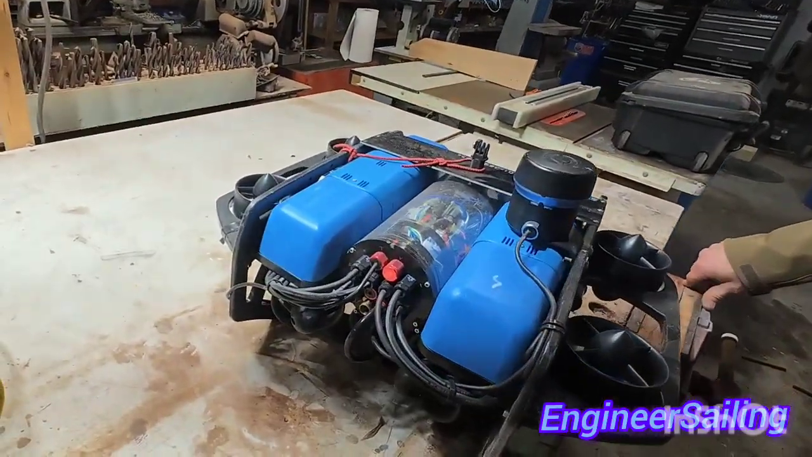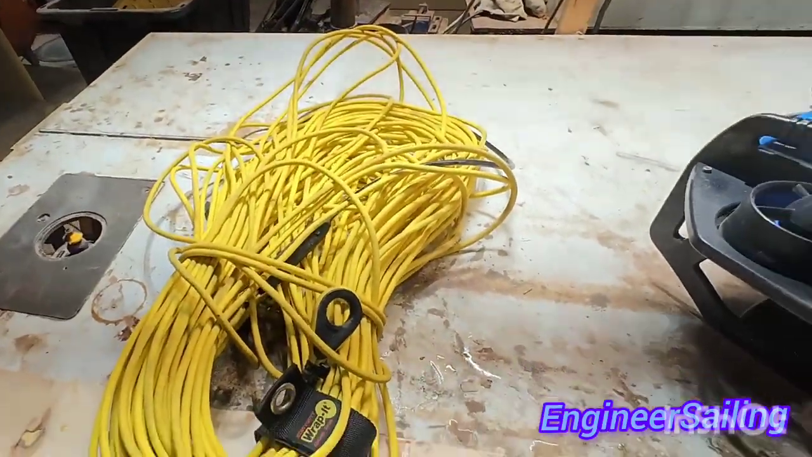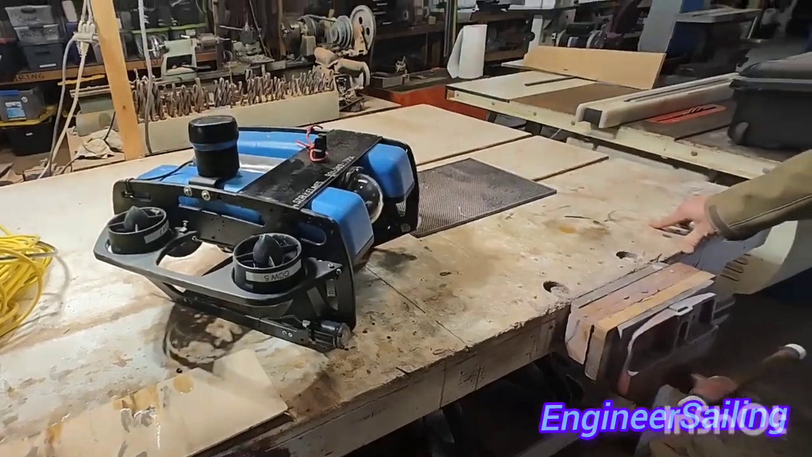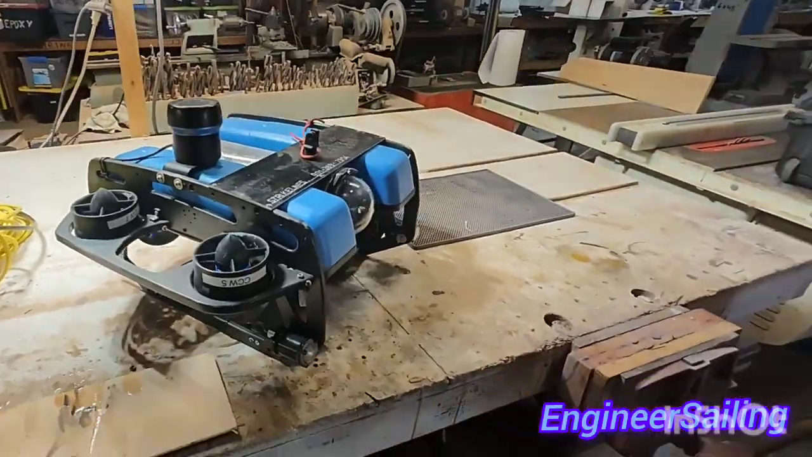Oh wow. Okay. How far away from the boat can you get it? As long as that cable is. Okay. That's what I've got. That's it. And you can't get any longer with copper cables. If you want to go longer, you have to use fiber optic, or else it's just too much signal degradation. And fiber optics is a whole other can of worms.